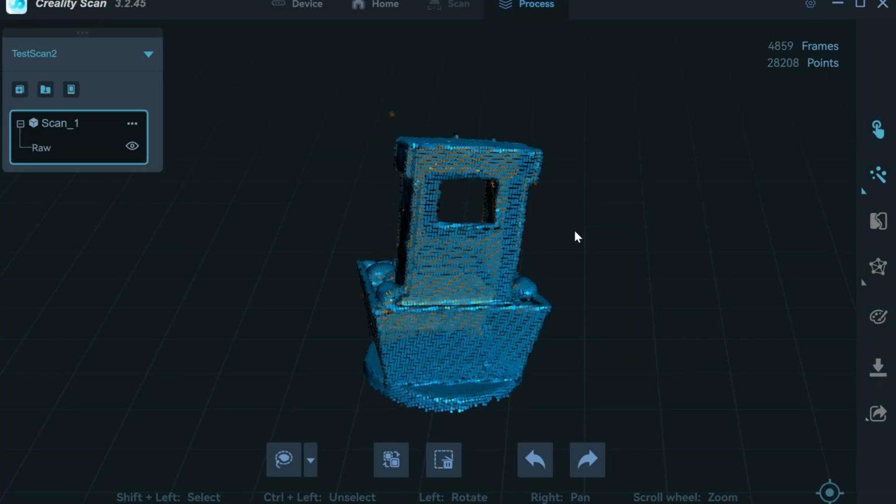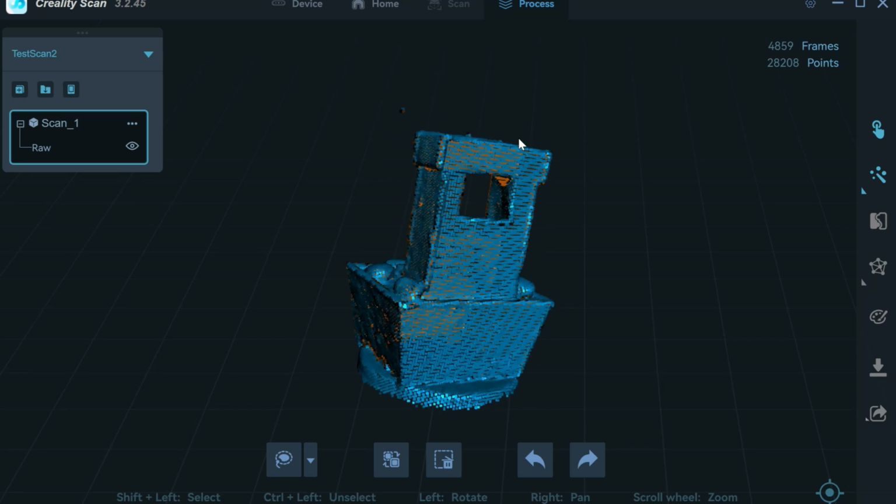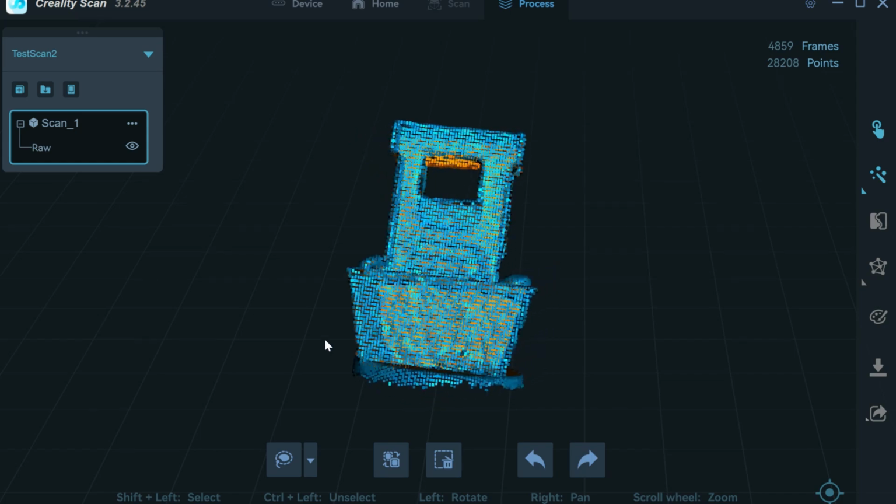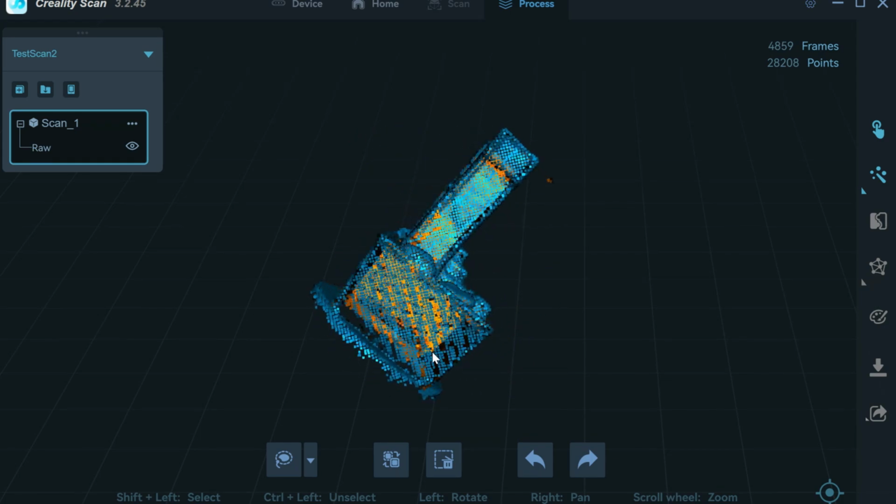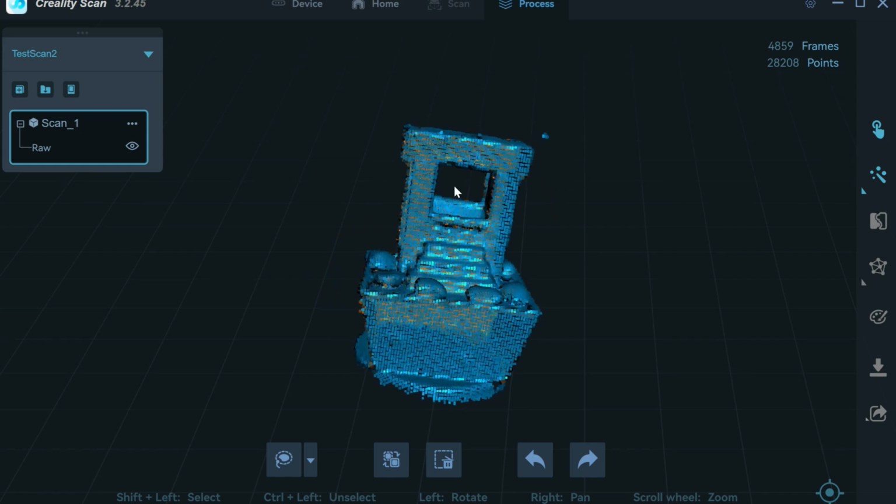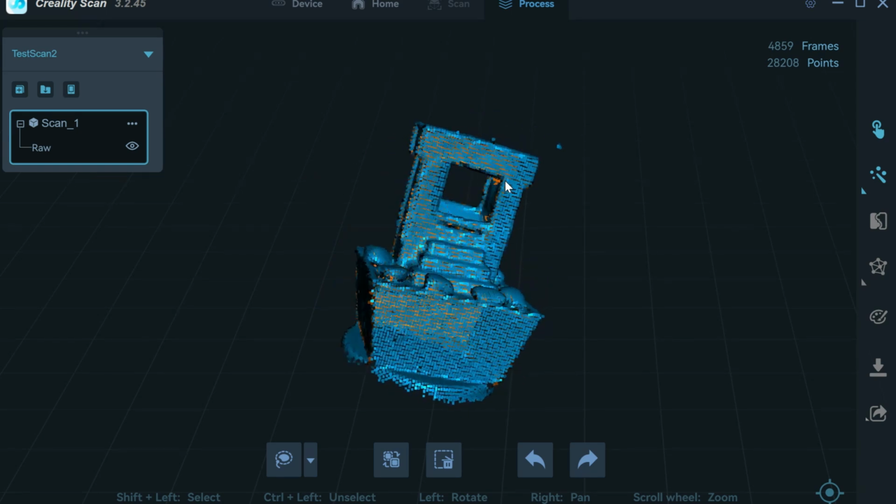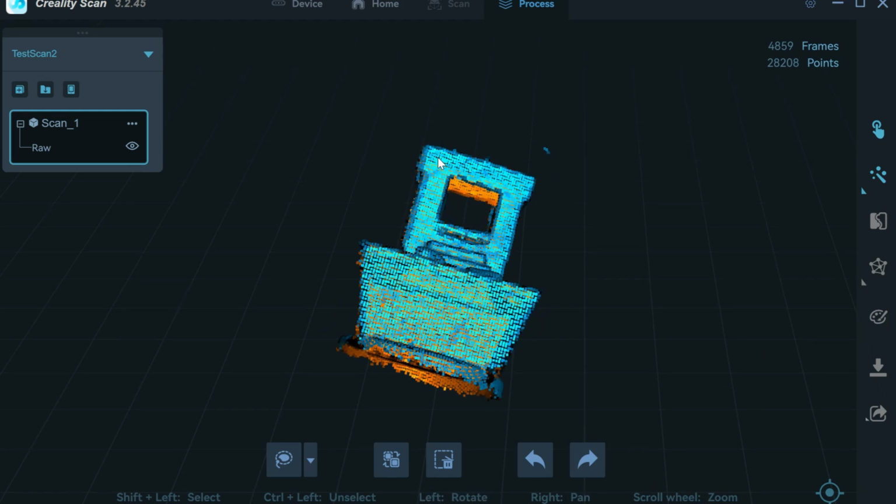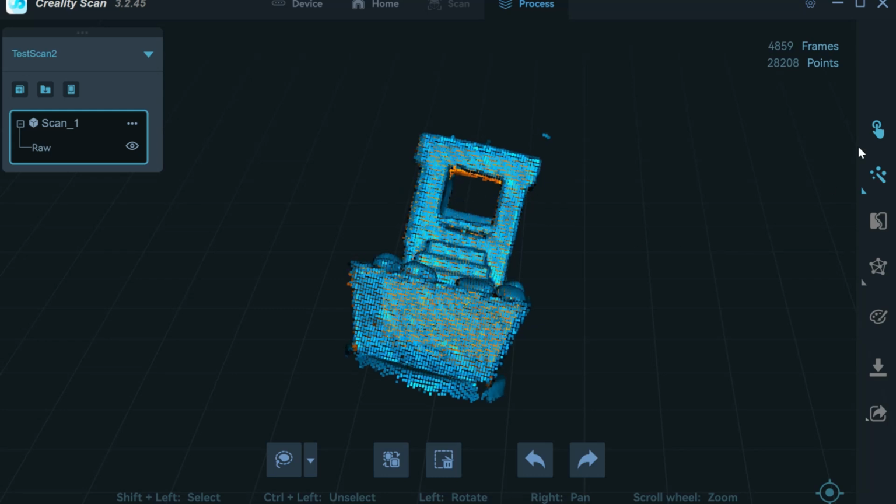And then it gives me my image here. We have this little piece up here. We'll have to, I don't even know what that was. Remove that. And then our base here, we're going to have to remove. But outside of that, it looks like it picked up everything pretty well. Obviously in here is going to be hollow and the bottom is too, but we'll fix that during the processing.